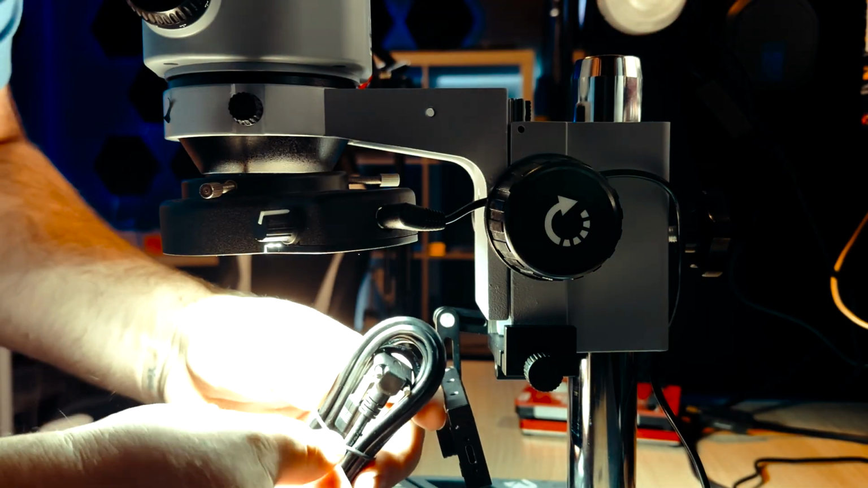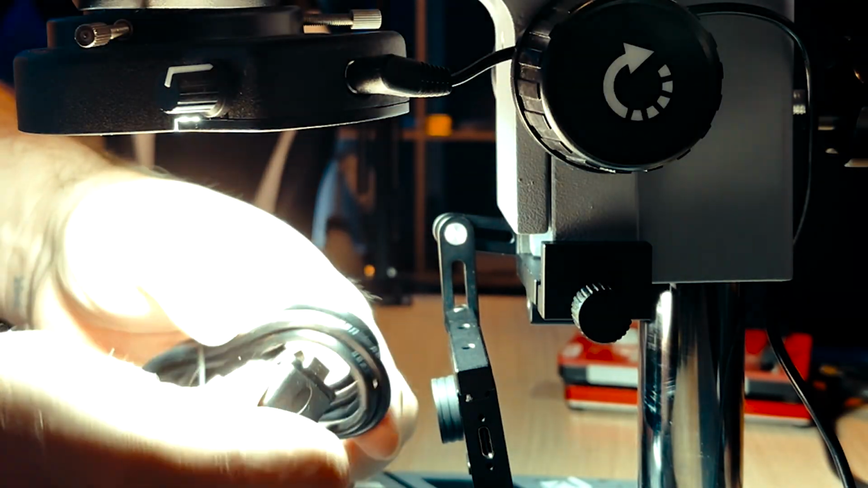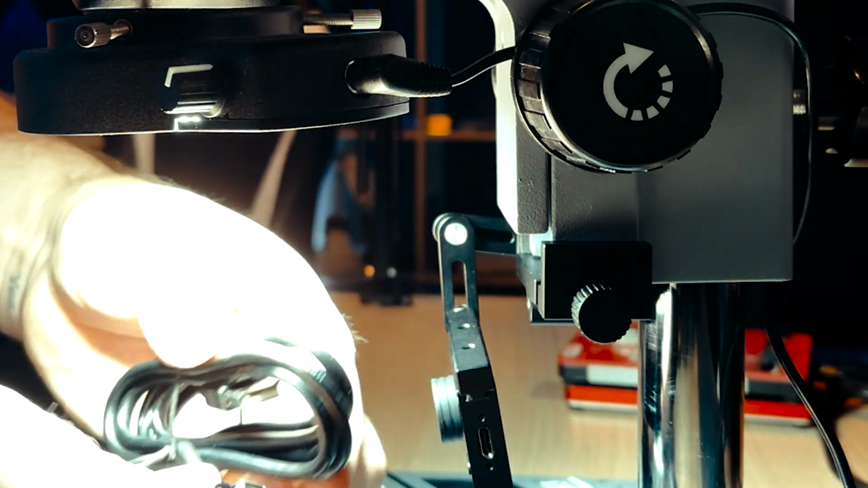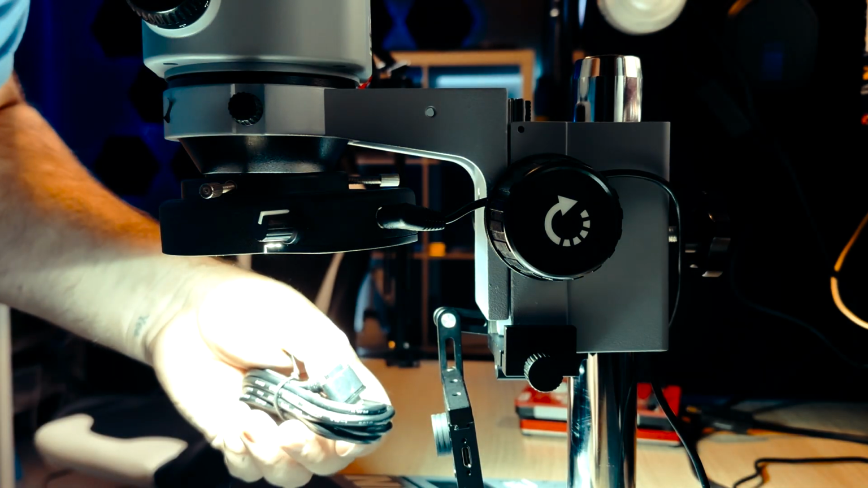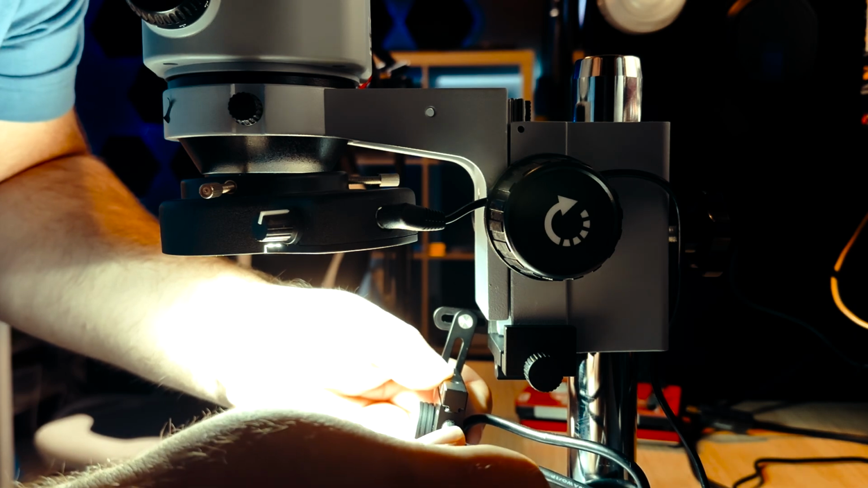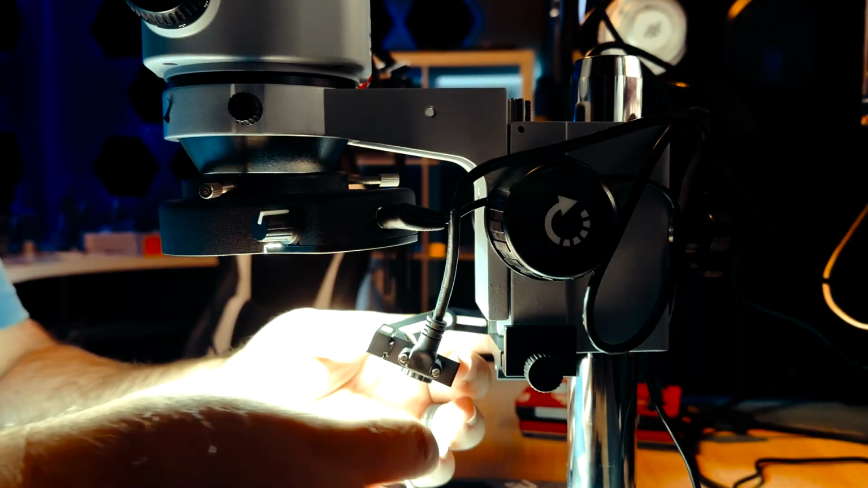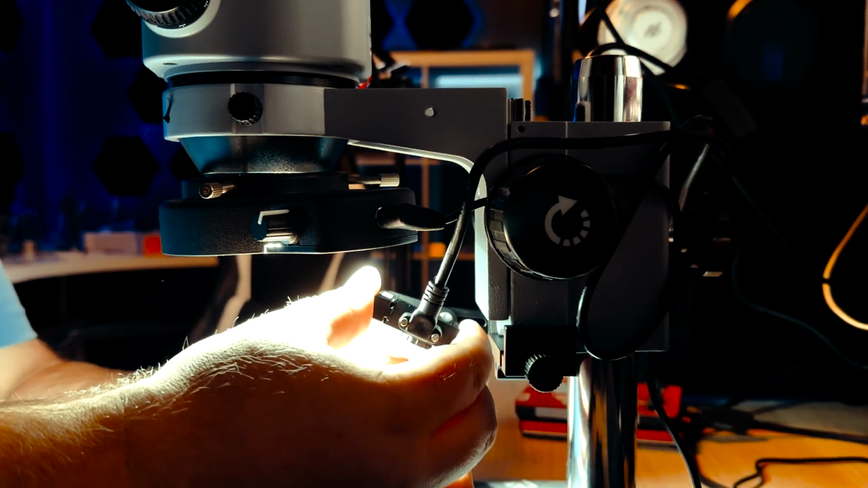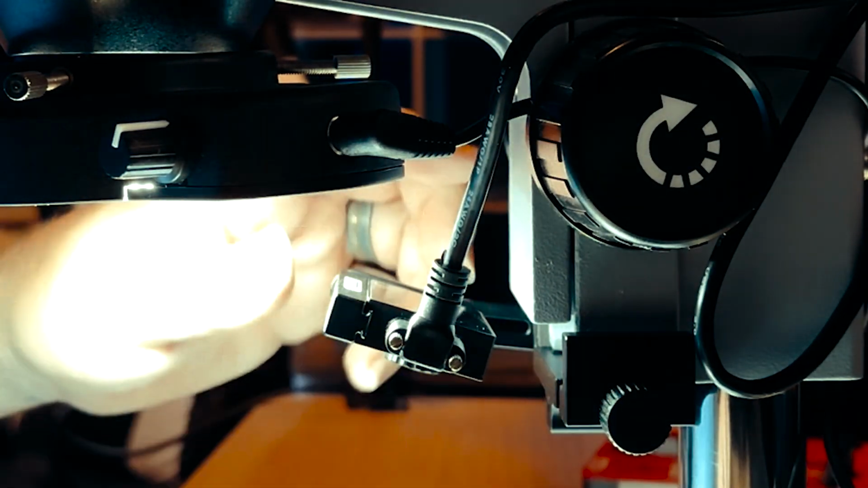The cable is really nice because it comes with the two screws that'll hold this in place so it doesn't come detached. And it's a type C to USB, so it can plug right into your USB on your computer. So here I'll just plug it on in. We'll tighten these on down. I'm going to take off the little rubber shield here, and I'm just going to guesstimate where I want it right now. And now that I've locked that into place, it's not going to move too much.